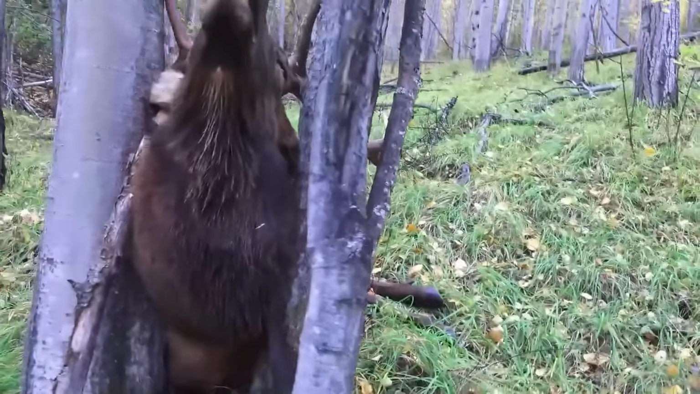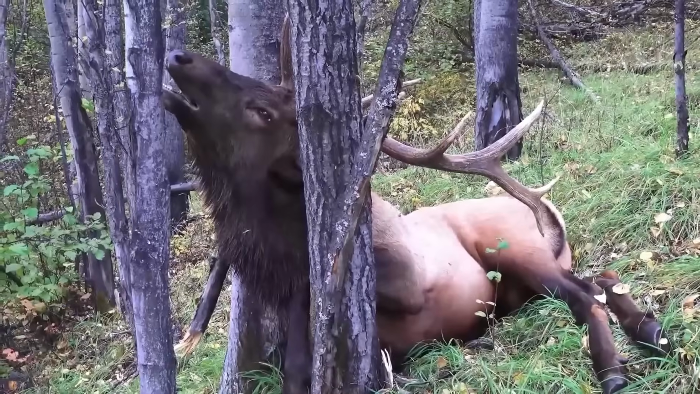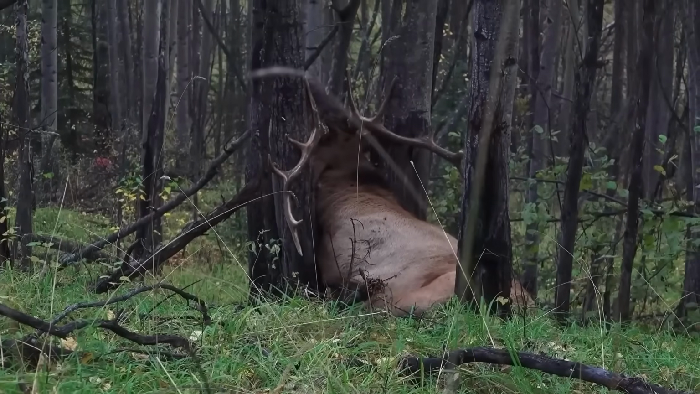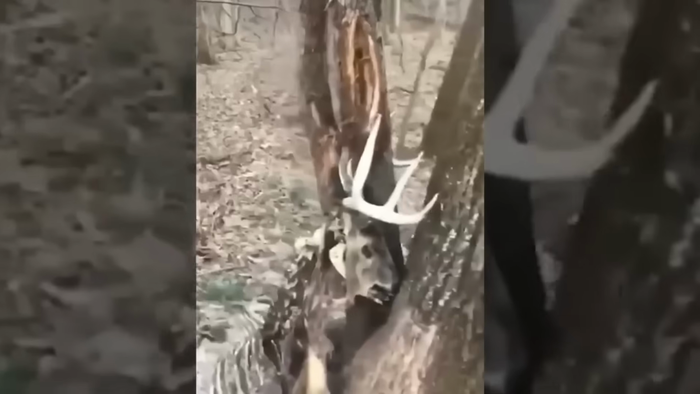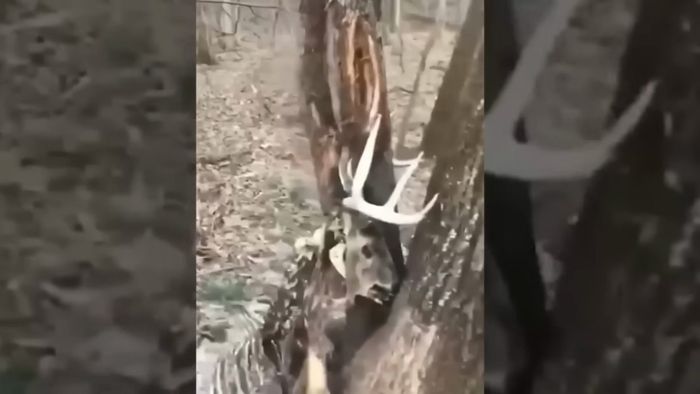Well, it turned out that the huge animal was running at a speed of 40 miles per hour. Therefore, it could not determine the distance between the two trees and became the source of its own misery. And here, trapped in a tree, was nothing left of the buck other than its antlers, as the rest of the body had been eaten by wild animals.